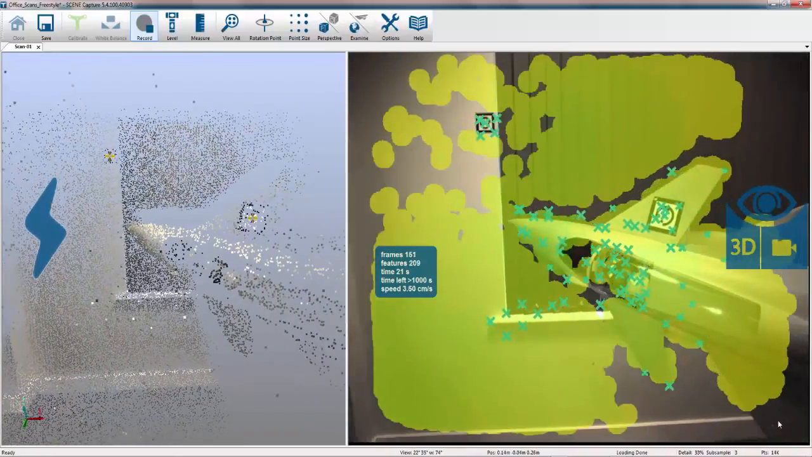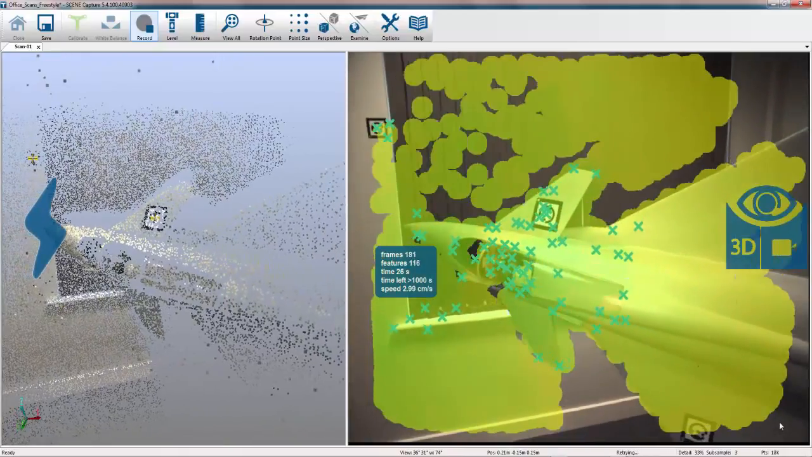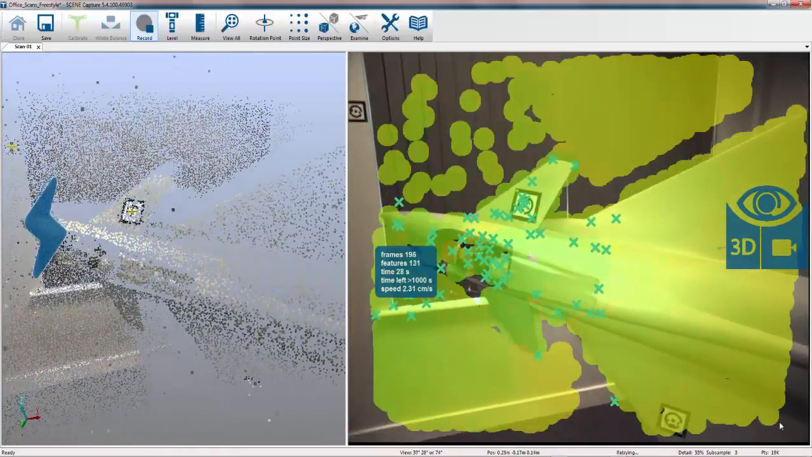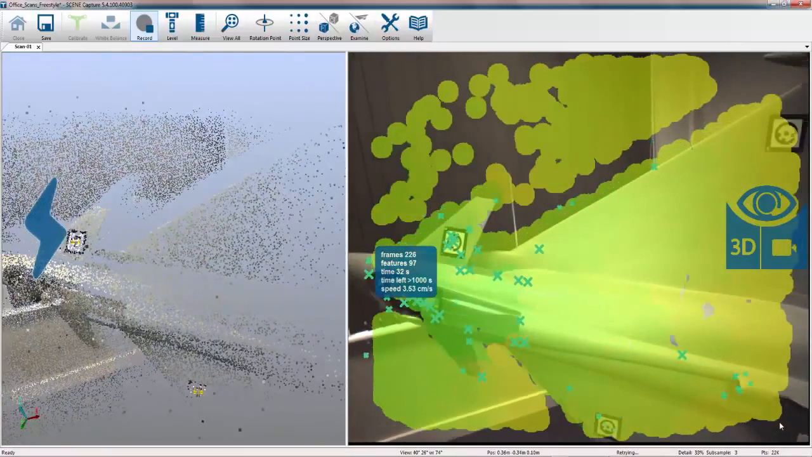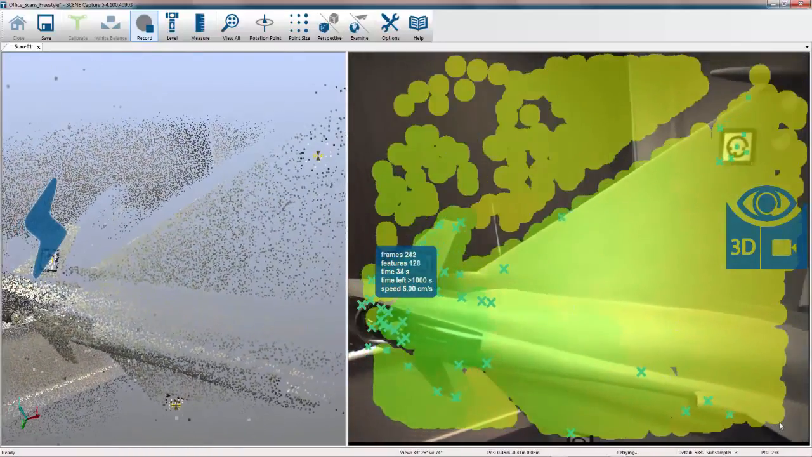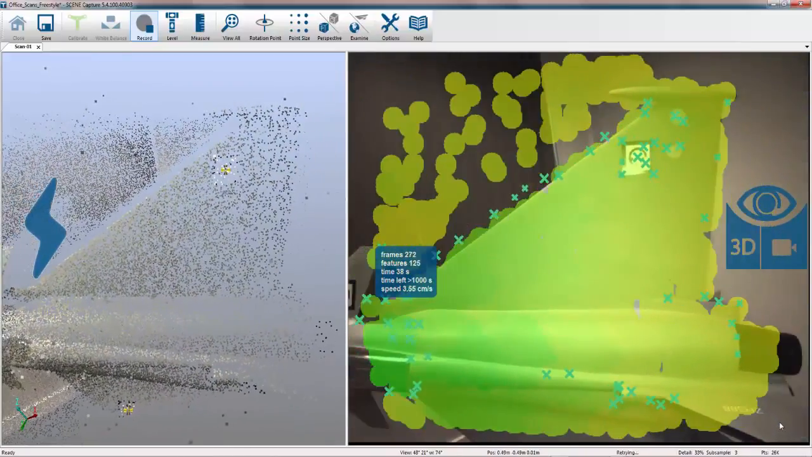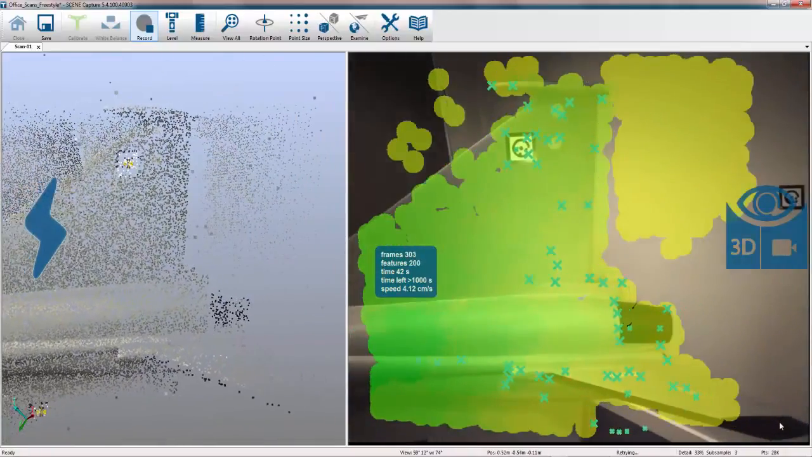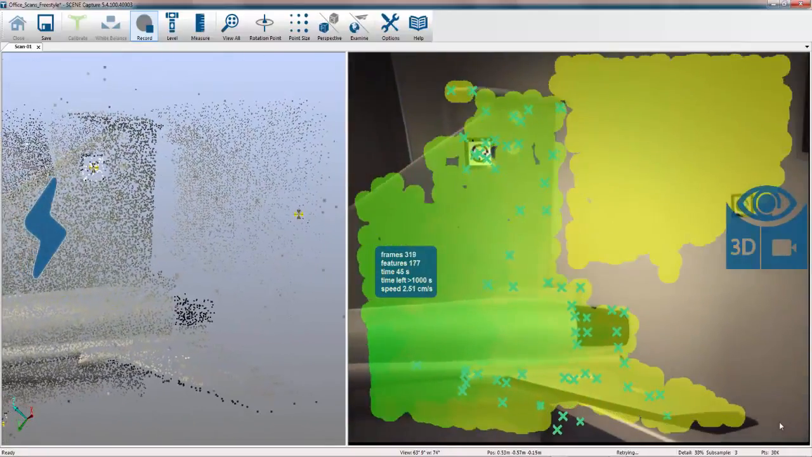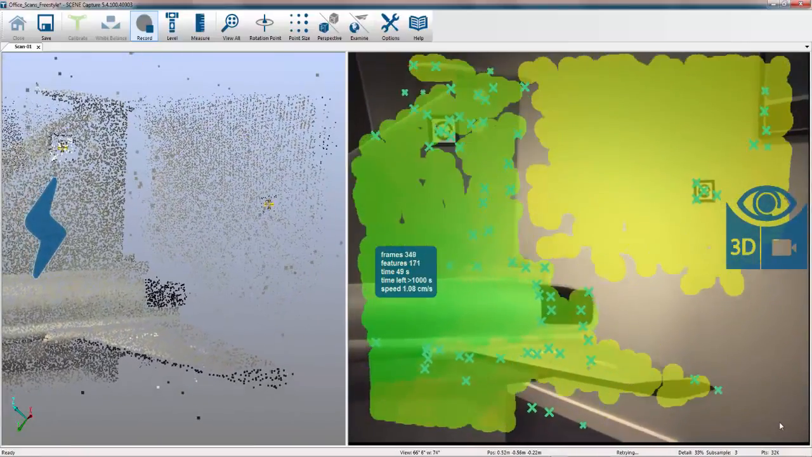As I move across, you can see that it's automatically picking up some of the markers that I've placed. This will allow me to get a little bit more detail, which I probably couldn't get with a focus scanner because I'd have to do multiple locations. But all I'm going to do is move slowly across the surface and then keep an eye that I'm picking up my markers on the right hand side.